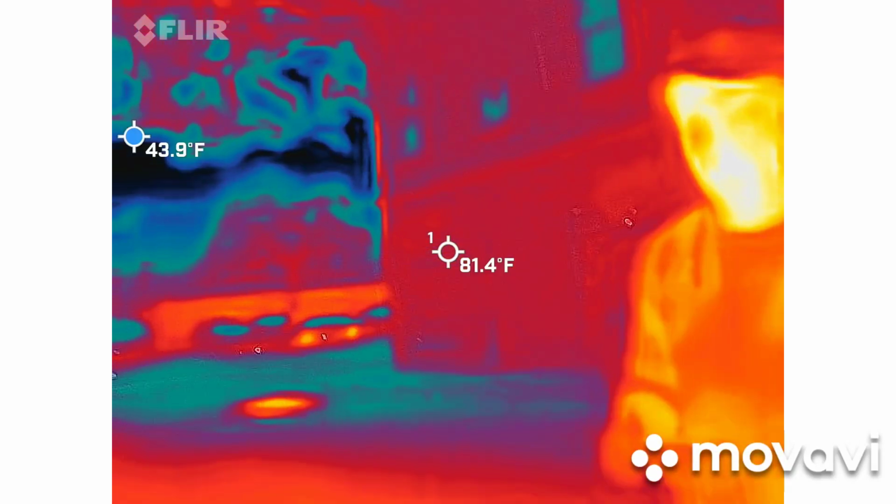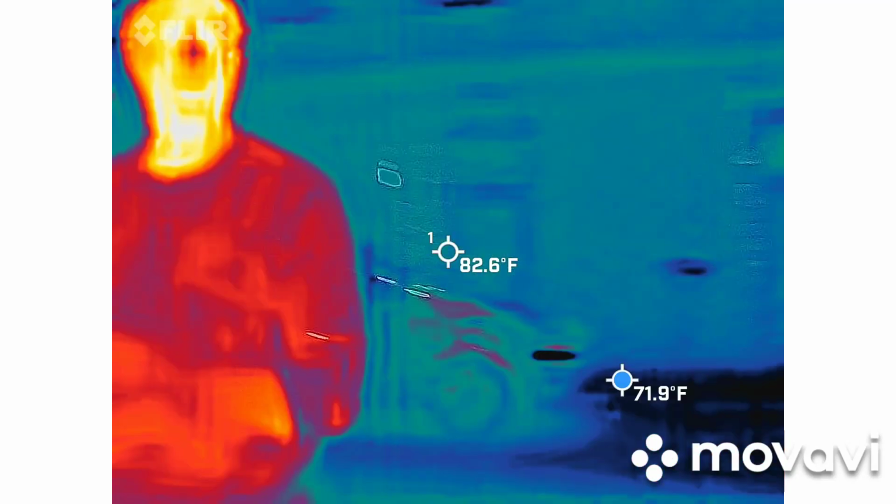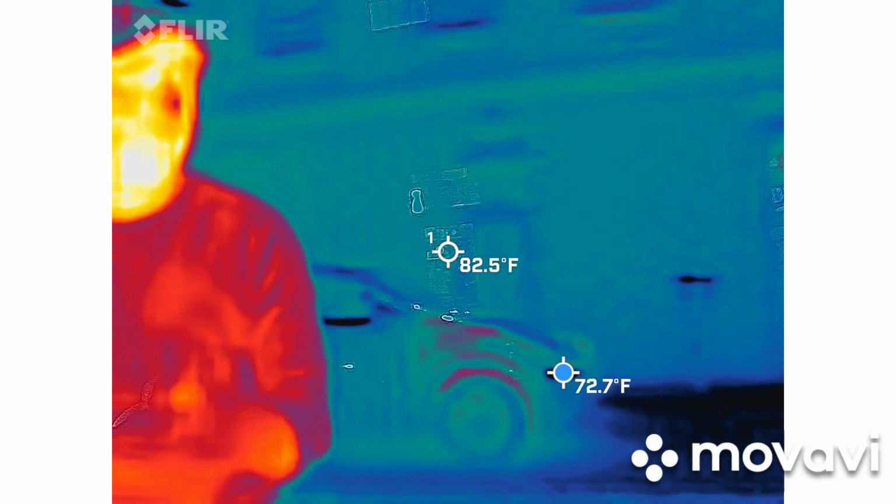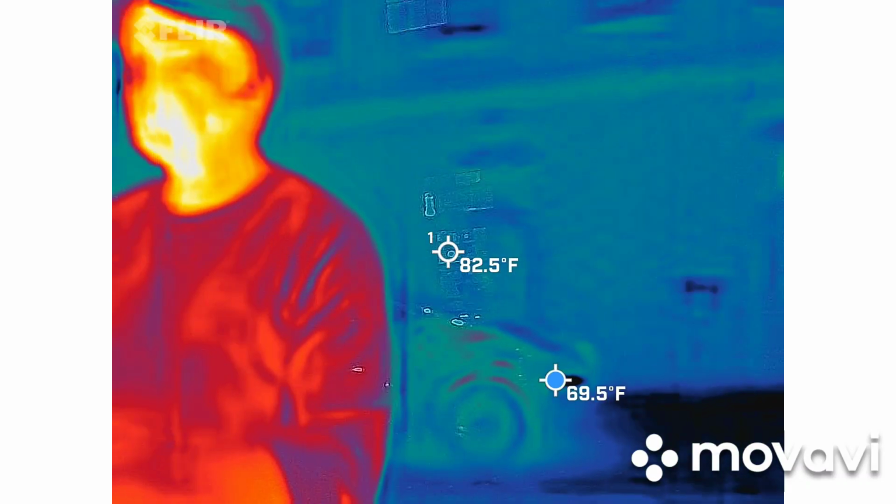So, spirit boxes are a way for us to communicate with the dead. So we're going to be using 4 different styles tonight. Well, 3 different styles, 4 different ones. So this one is going to sweep through the FM radio stations at a very quick rate.